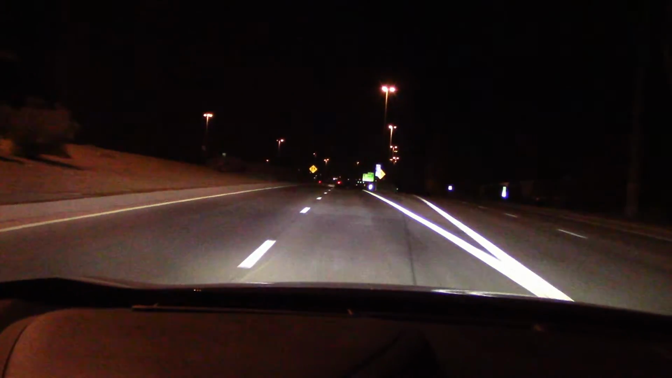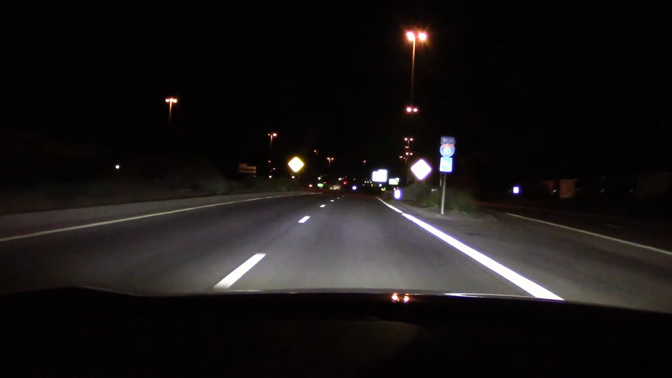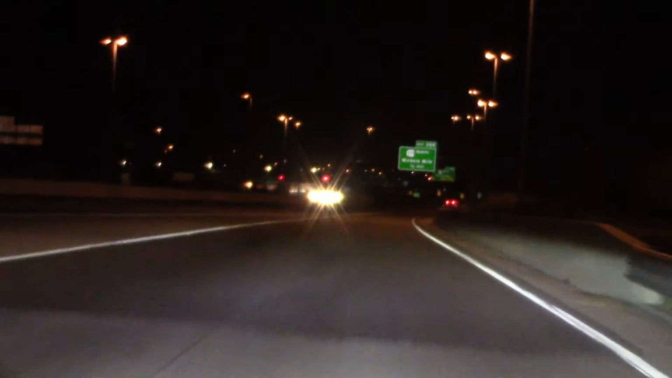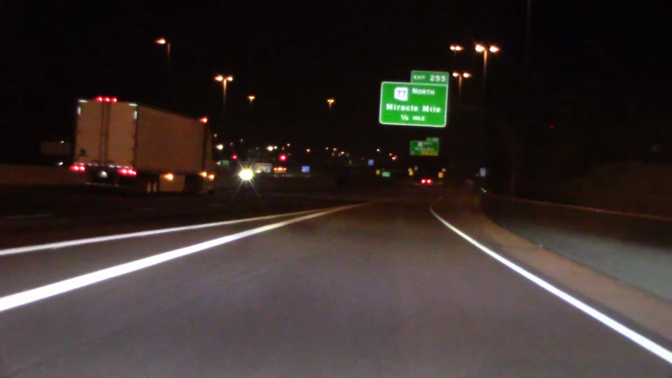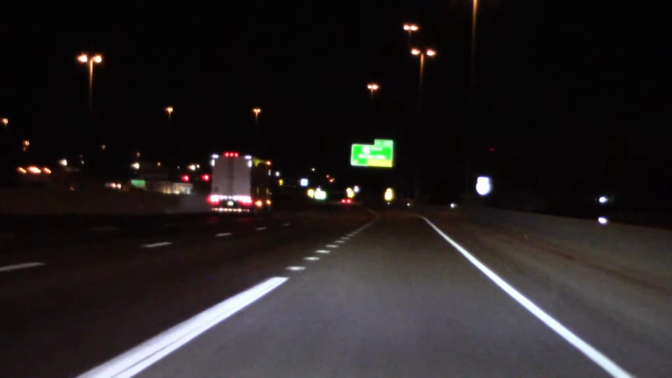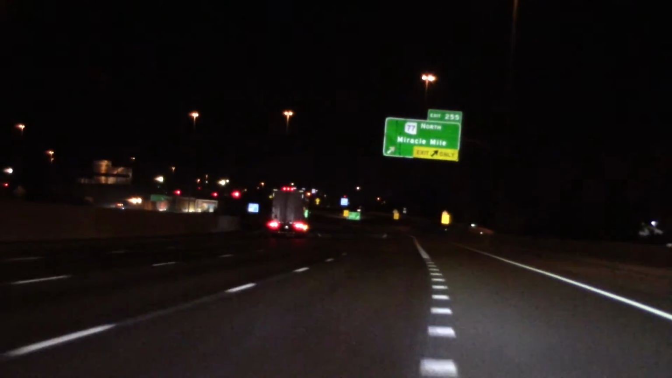Coming up next. Let's get on the highway, light up some road signs. High beam. Low. Wow, that didn't reach out very far. Well, the brights are reaching out, not very high, but they're at least reaching up to the signs. You don't need much height for that.